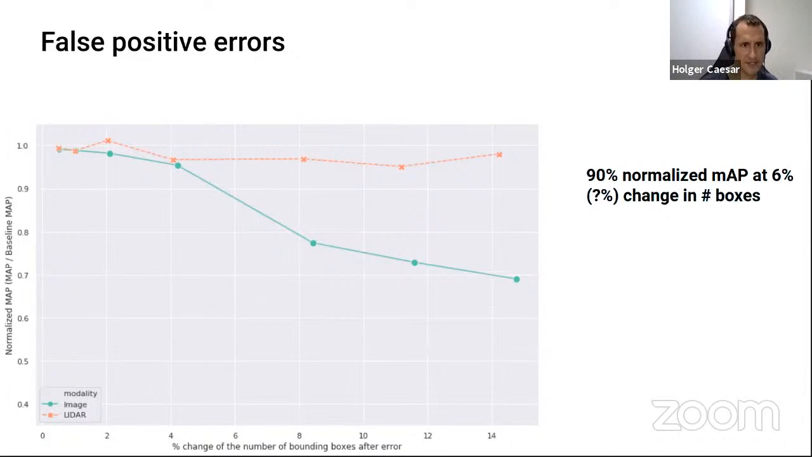So this is again interesting. LiDAR is again very robust to a small amount of false positives, whereas the image-based method already drops significantly after 4% of the boxes being wrong, or 4% more boxes in this case. And we achieve the 90% normalized mAP at only 6% for image. And for LiDAR, it's hard to tell from this data. Probably should have made the graph a bit longer.